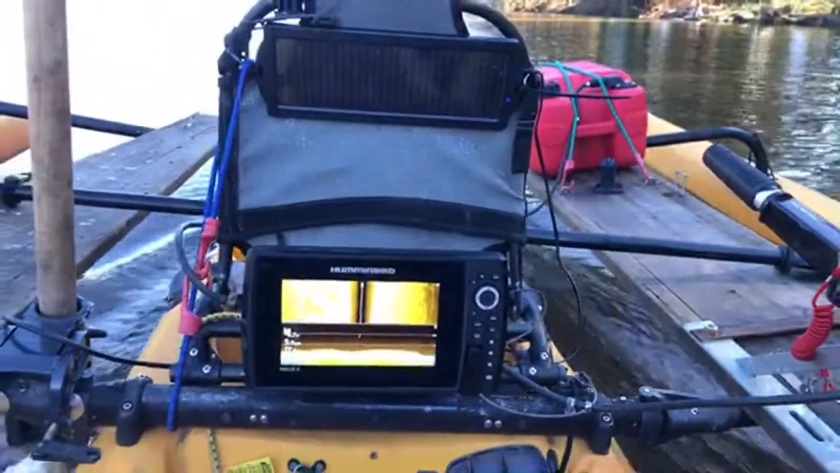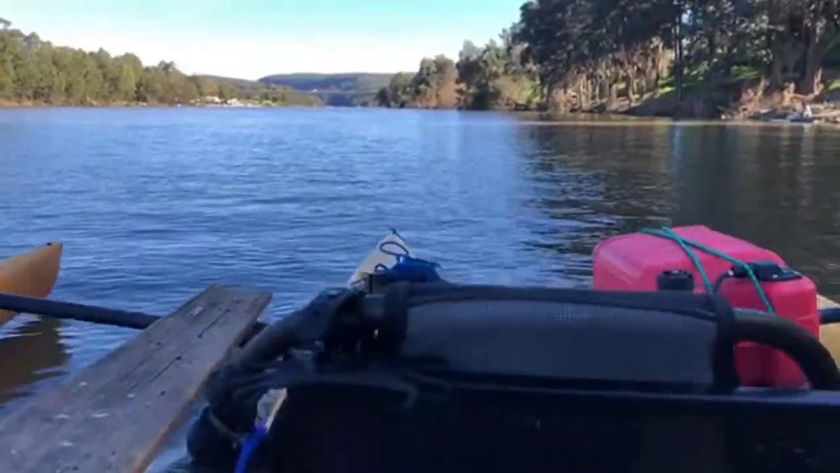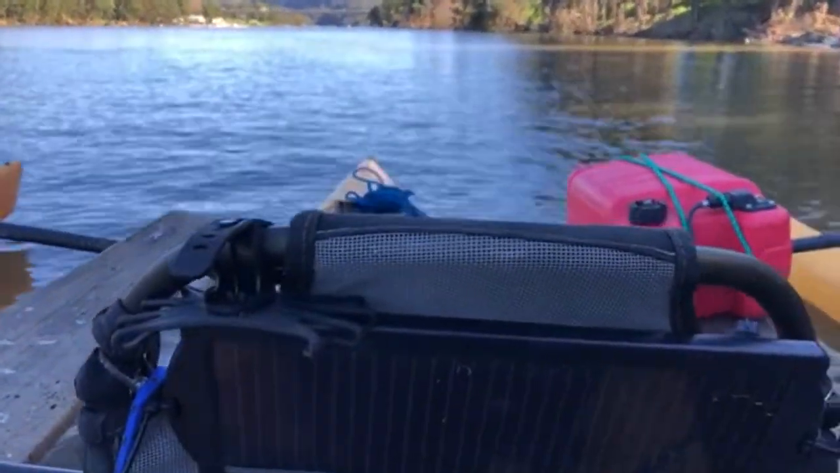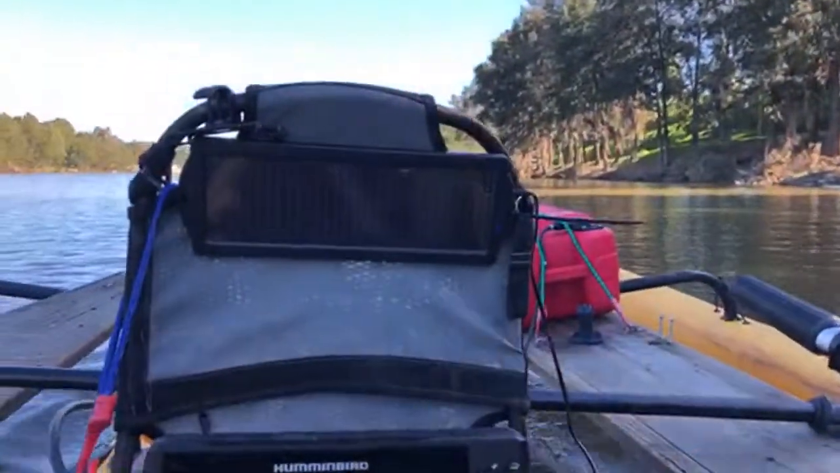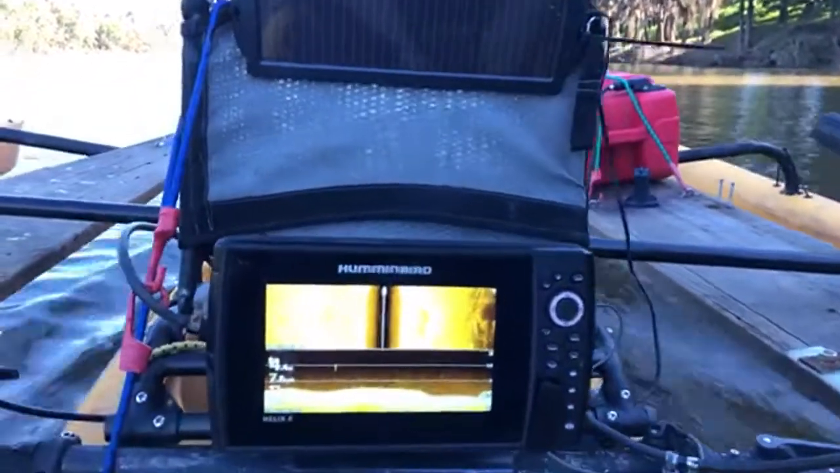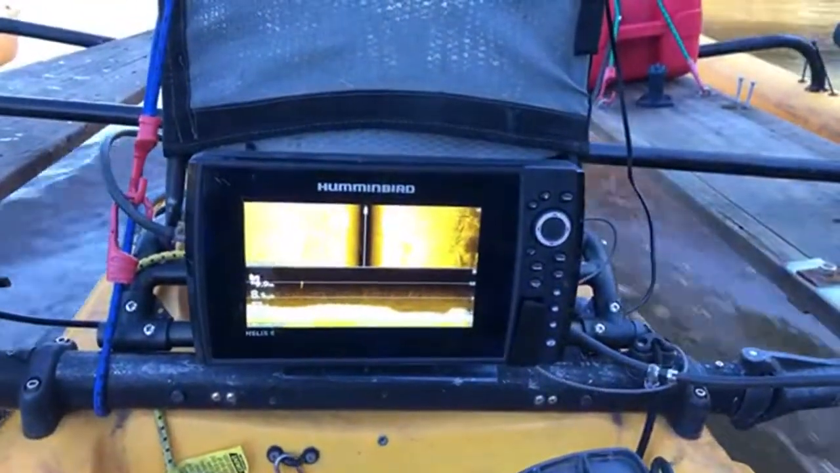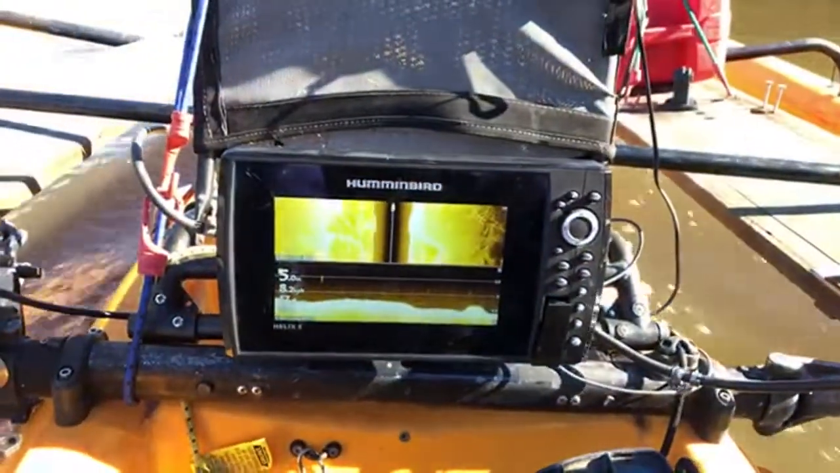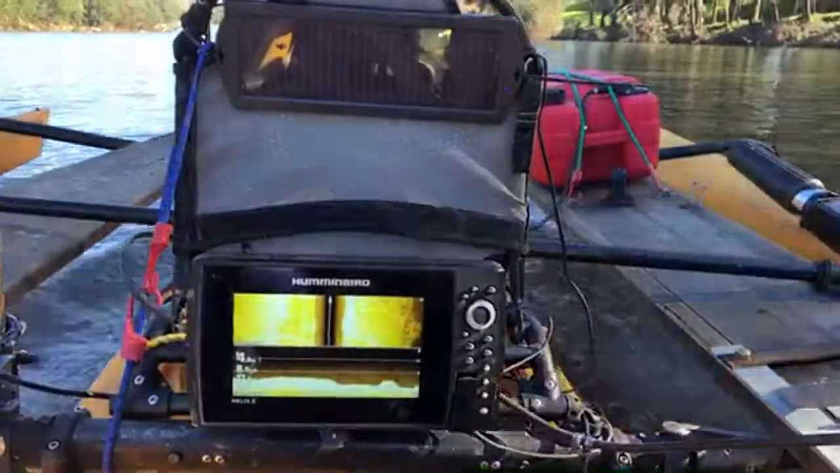I'll give it a few more revs and just see how far we comfortably go. So 7.8, just chugging along. 5 meters deep. How's the audio with that? Is that still okay?